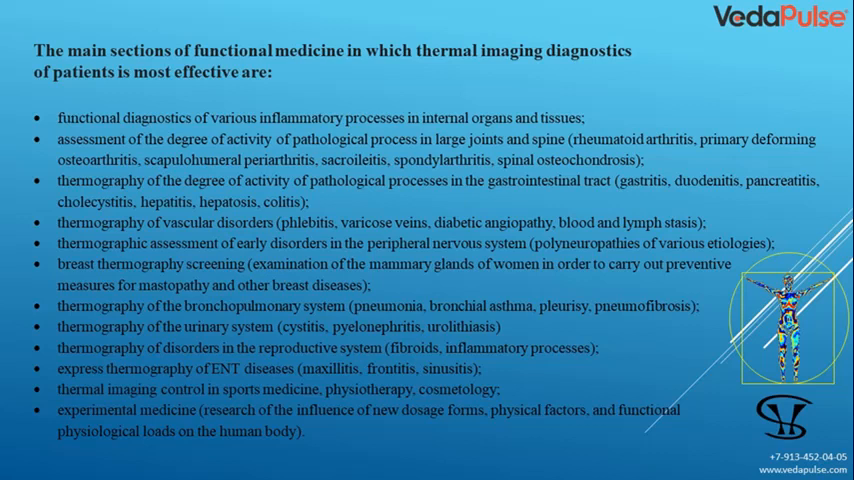Thermography of the bronchopulmonary system: pneumonia, bronchial asthma, pleurisy, pneumofibrosis. Thermography of the urinary system: cystitis, pyelonephritis, urolithiasis. Thermography of disorders in the reproductive system: fibroids, inflammatory processes. By the way, in this picture, if you zoom in, you can see the projection of the inflammatory process, fibroids. Express thermography of ENT diseases: maxillitis, frontitis, sinusitis.